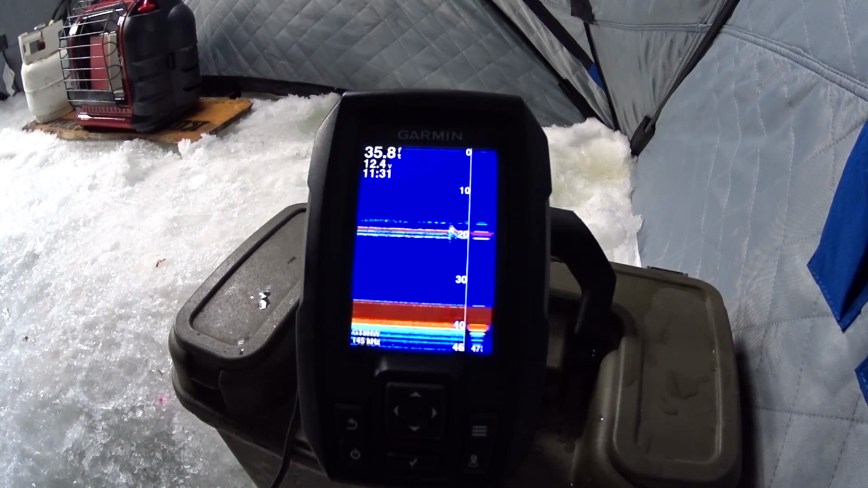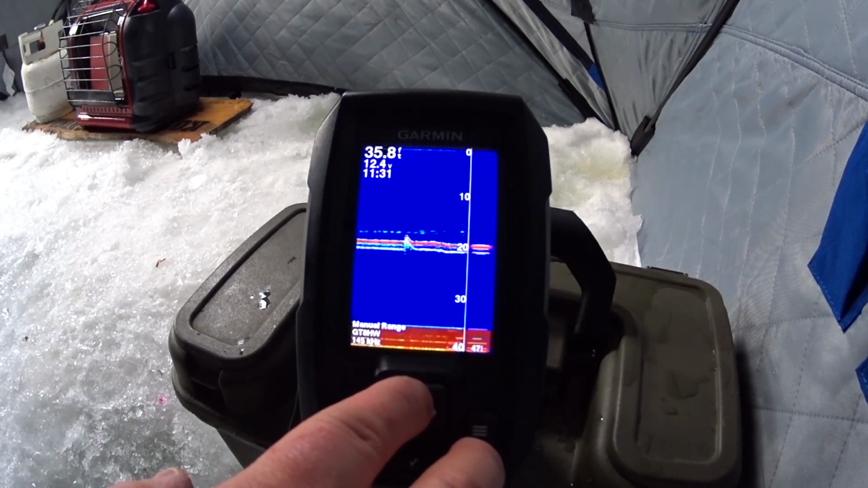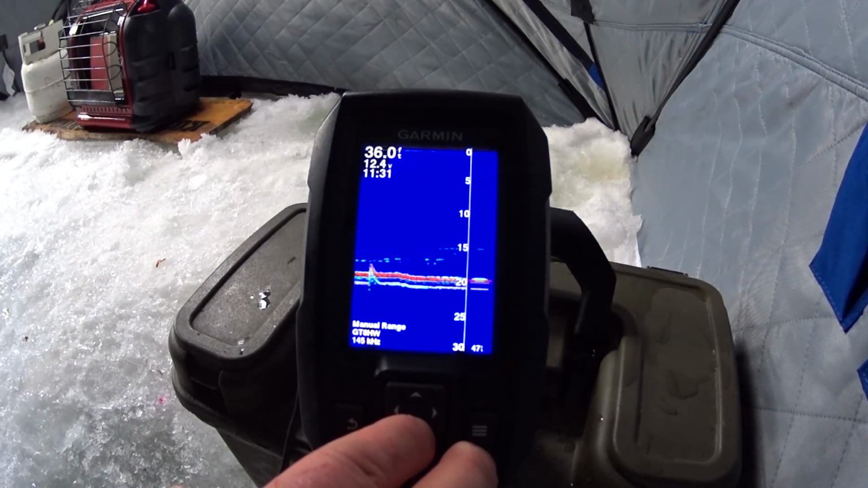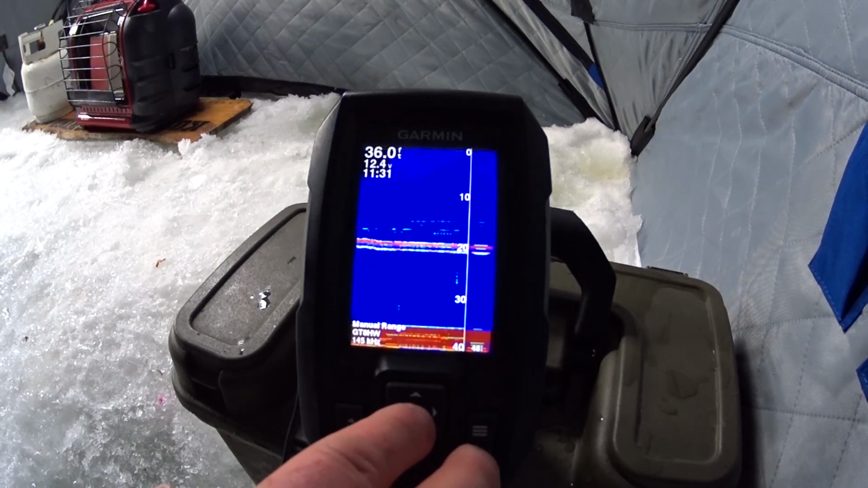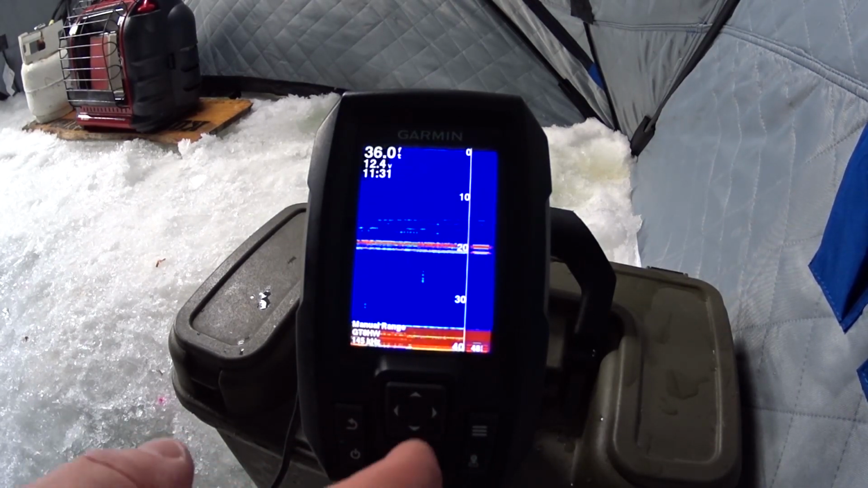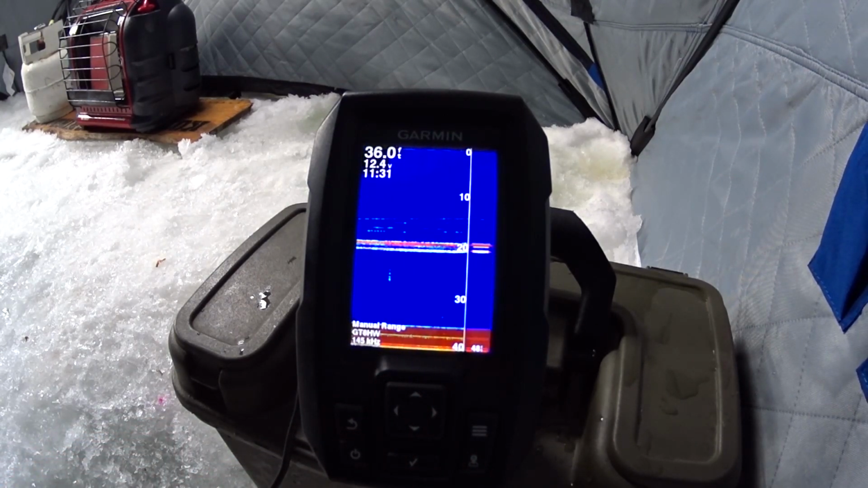I'm going to show you that setting right now that I was talking about earlier. When you want to manually zoom, you can go into a manual range. You can actually zoom right in. I don't normally do that unless I'm fishing really deep. Then I'll set my zoom to say 60 feet, usually for kokanee. Then I can see what's 60 feet and up. So for right now, we're going to set a manual range so we can see the whole screen.